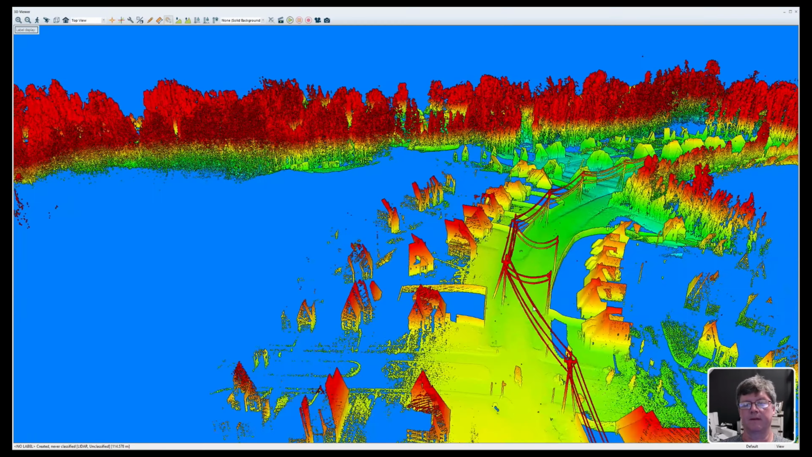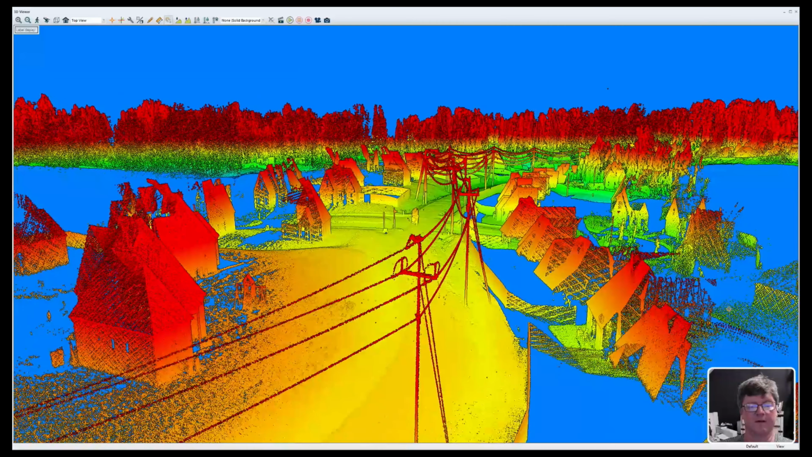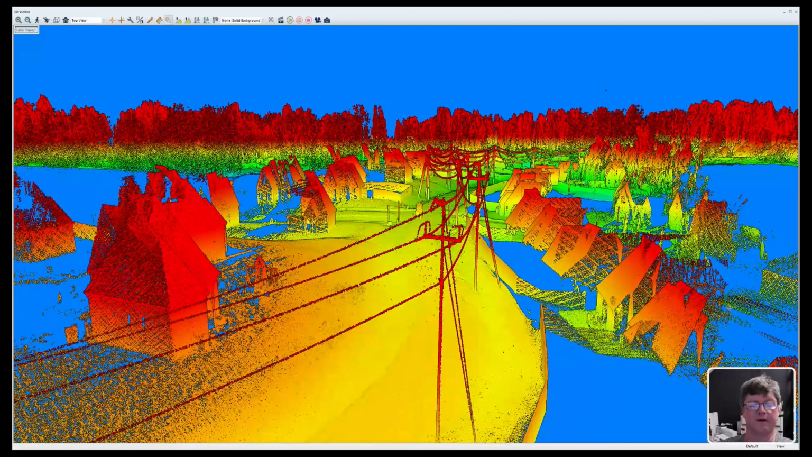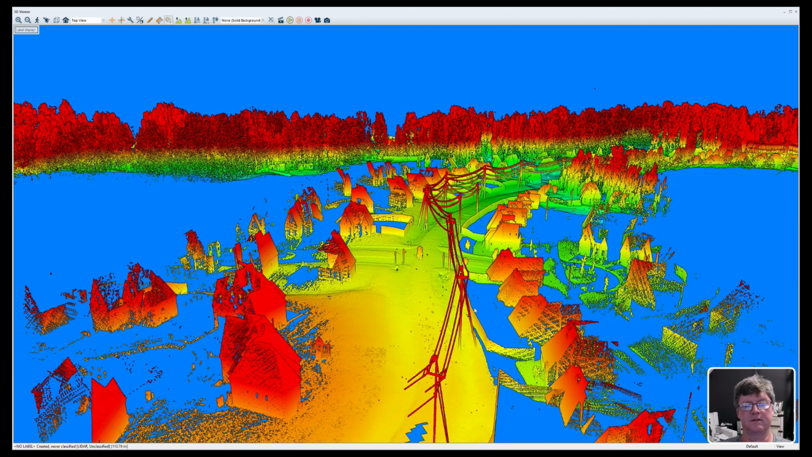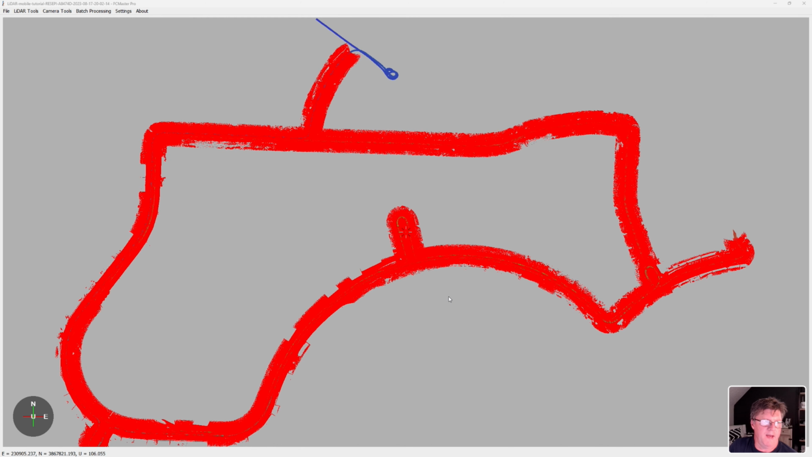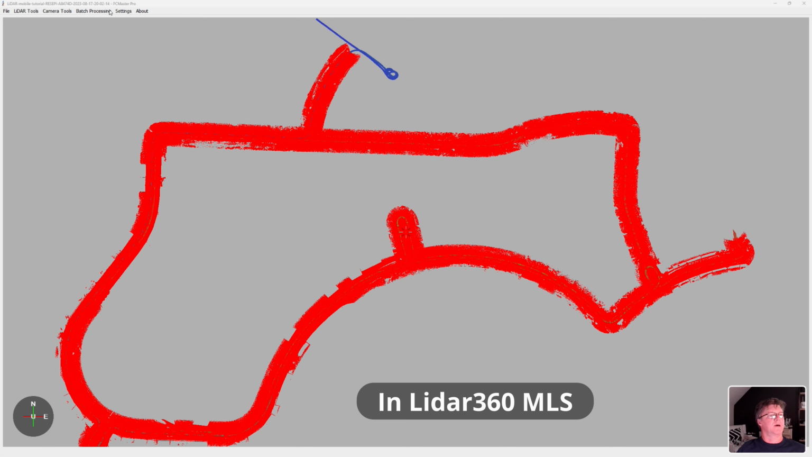Anyway, the power line details are very good. You can take good measurements on the power lines as far as their height above ground, the space between the lines, and all that good stuff. We went back into this job, and I wanted to cut it down a little bit, so we mainly have just the roadway and the power lines. I just want you to see the quality of the point cloud.